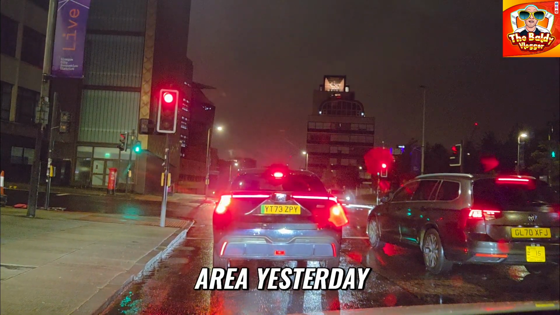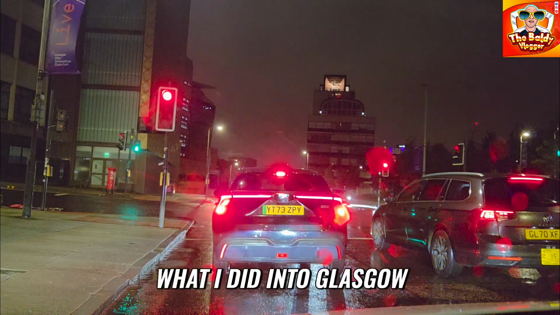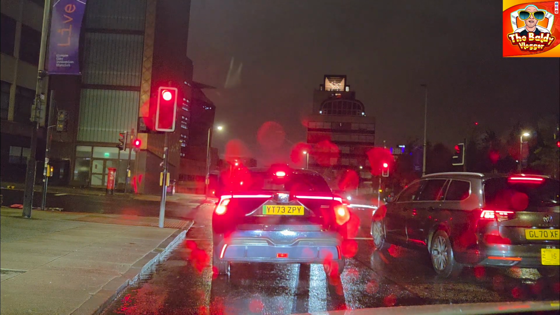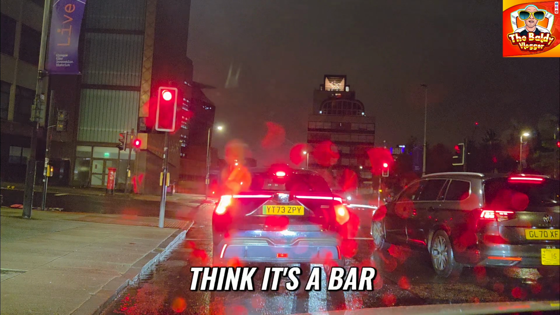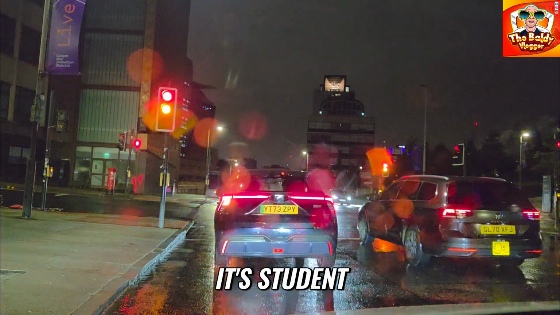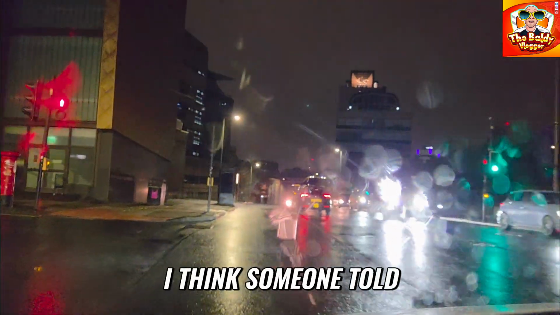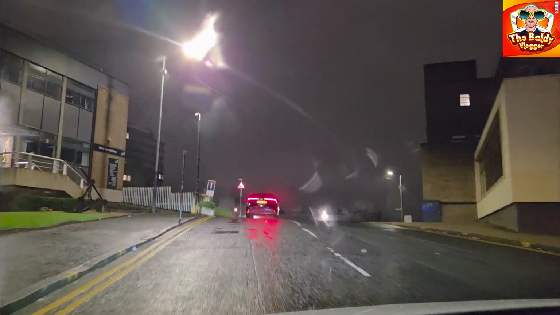You'd have seen this area yesterday in the video, what I did into Glasgow from Stonehouse. I was talking about that bar up there. I think it's a bar in that student accommodation in front of us. I think it is upstairs. I think someone told me that anyway, but I don't think it'll be very busy.